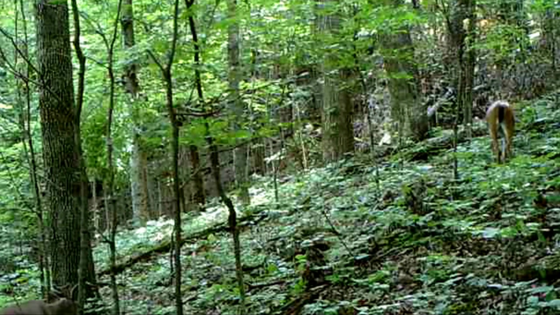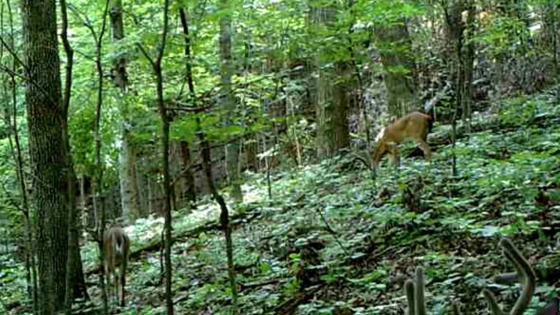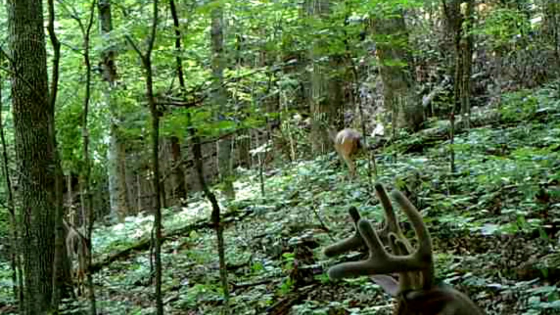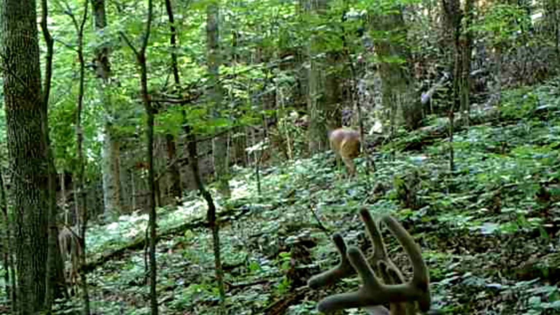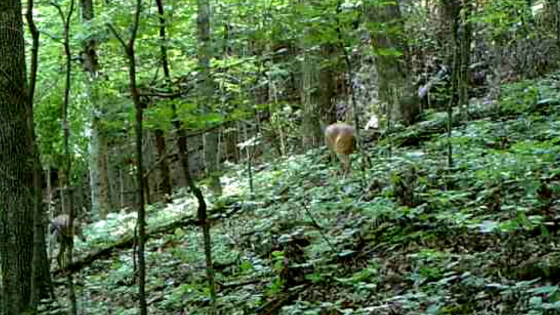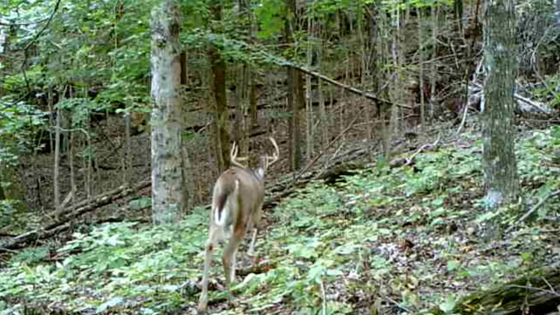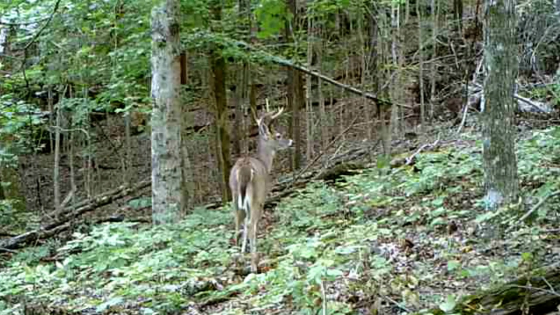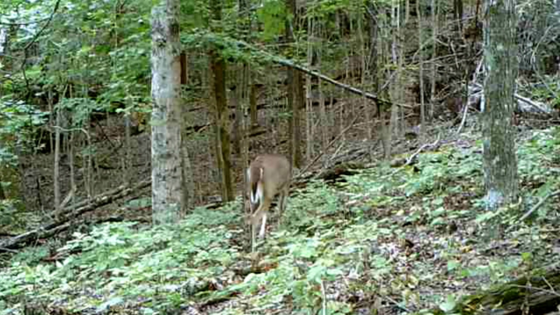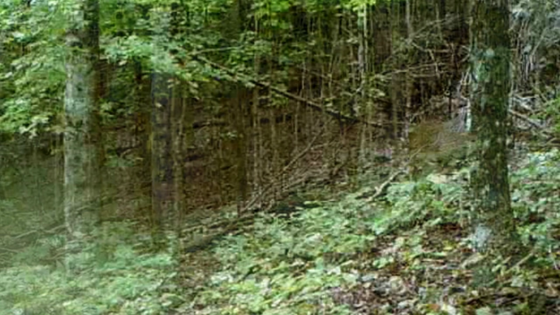And they like to gang up in what we call bachelor groups in the summer, spring, before rutting season. They all seem to get along just fine till rutting season comes. Here's some nice ones just moseying on through before they even started rubbing. I like to film them just going about their regular business, moseying through, no pressure, just watching their day-to-day activities.